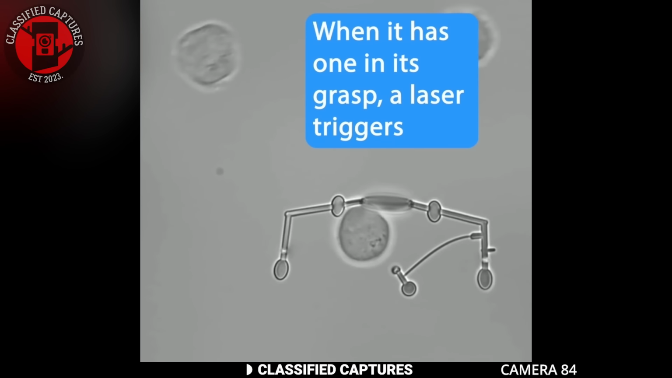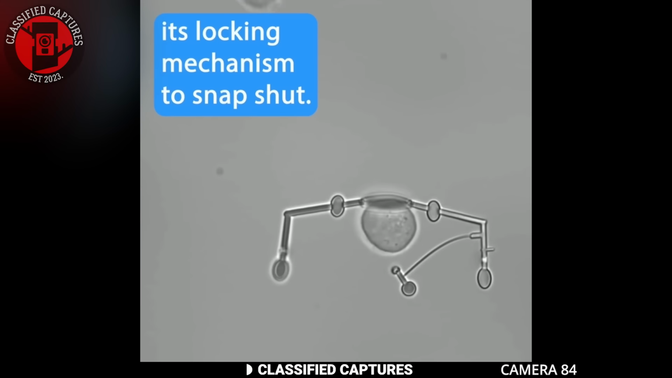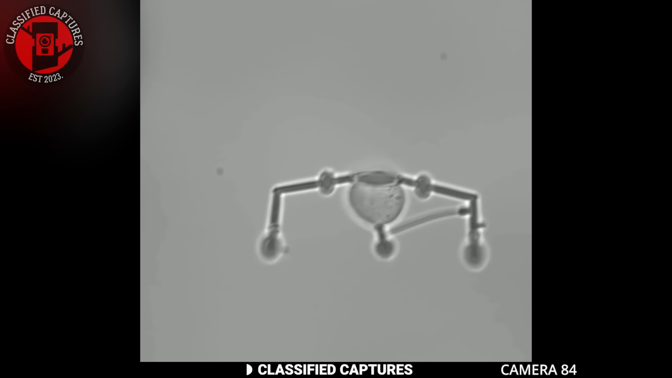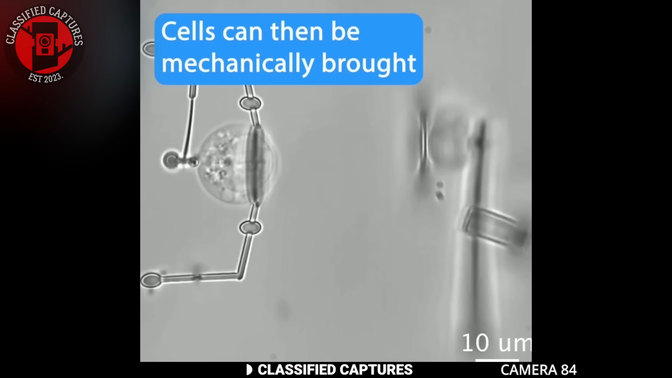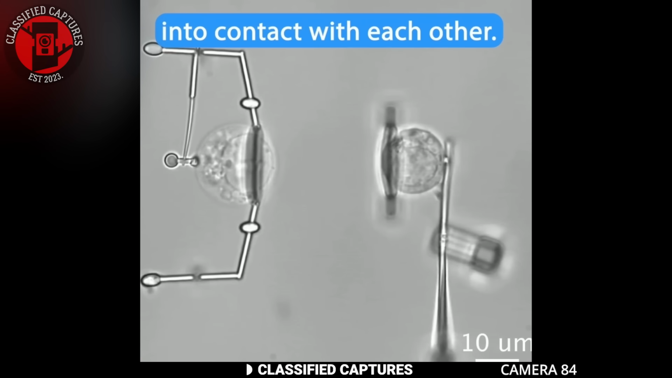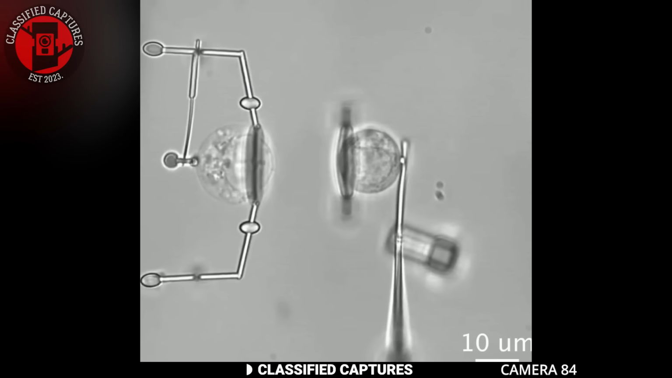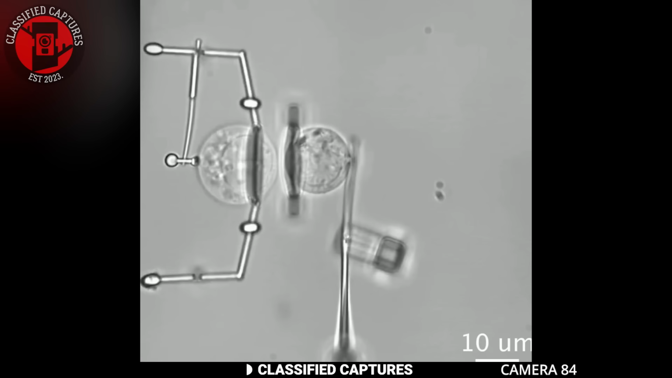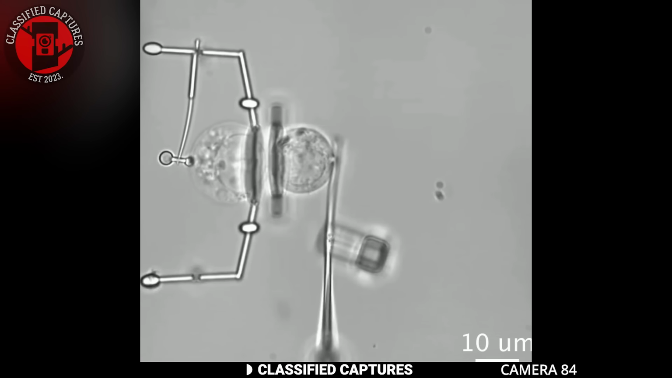Wondering what we are looking at here? Well, scientists have created tiny robots that can move and join individual cells. This amazing technology is called microscale robotics for single-cell manipulation. These tiny robots are incredibly precise and can work at the scale of a single cell, giving us control over how cells behave and interact.